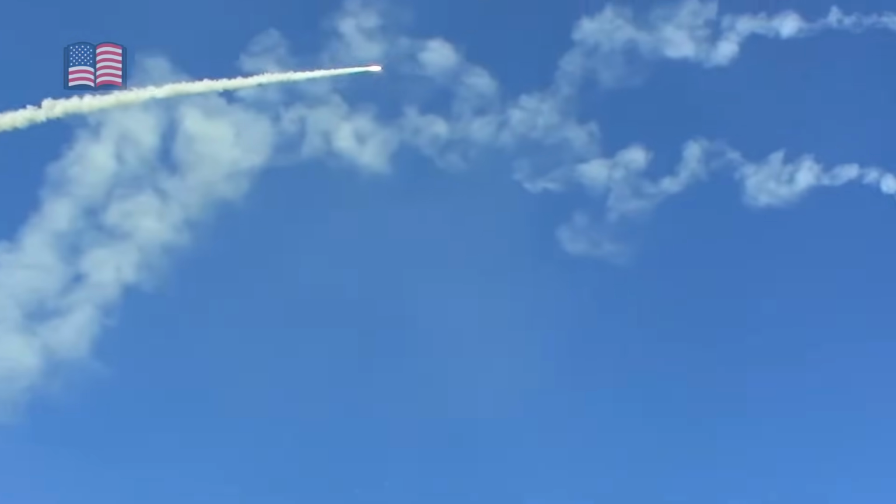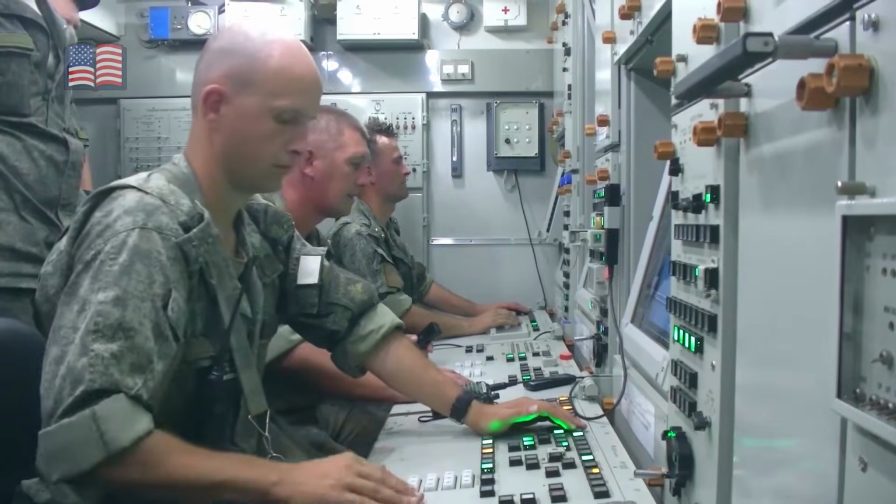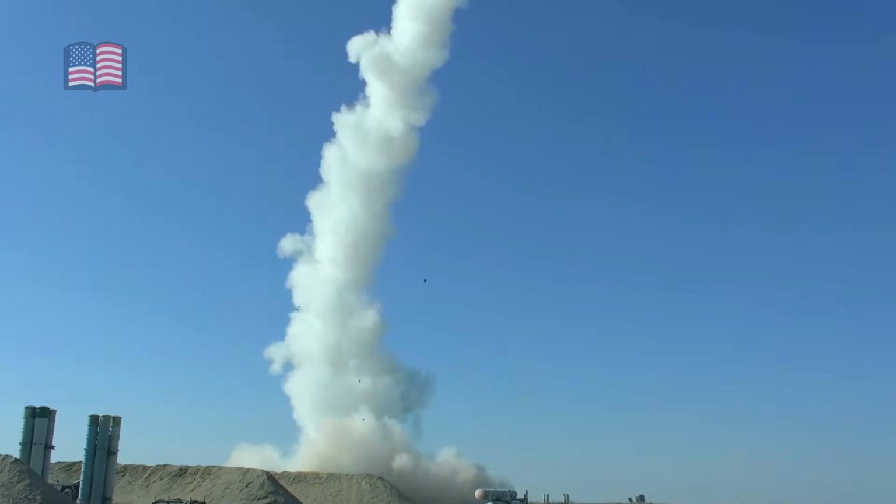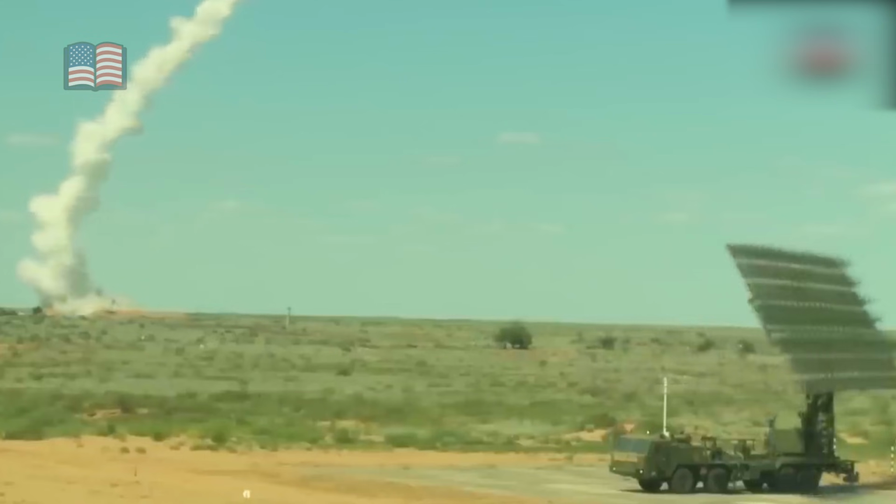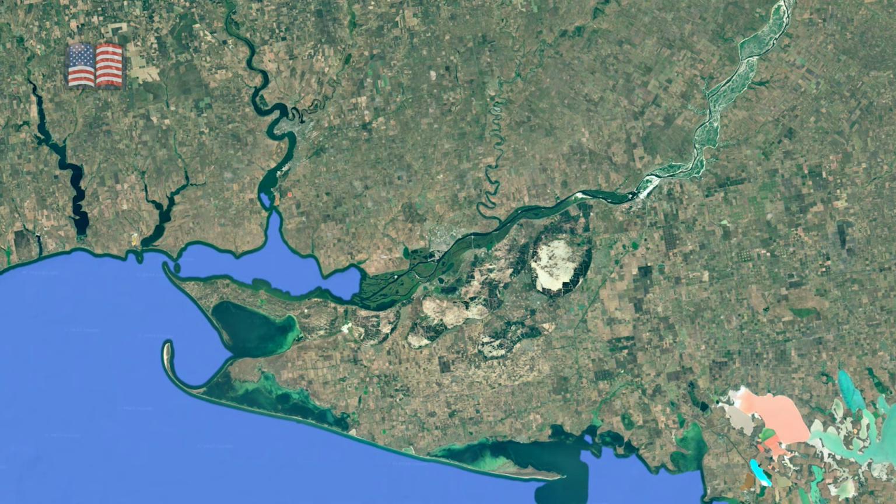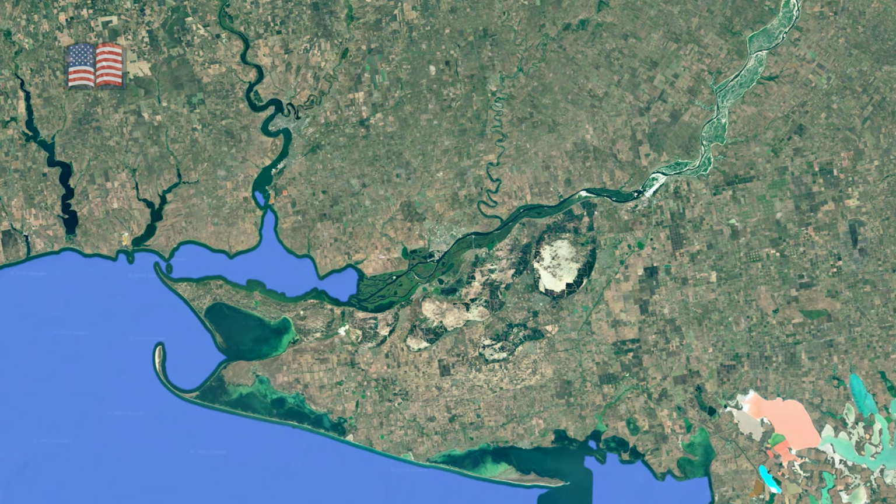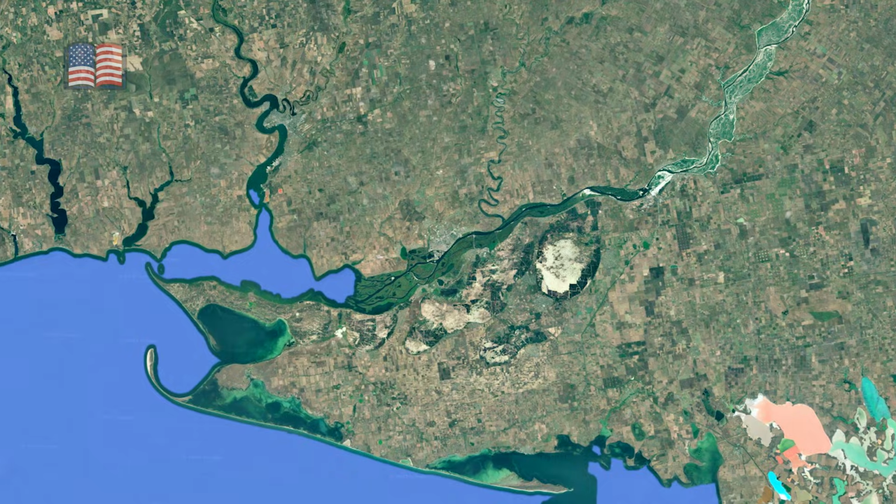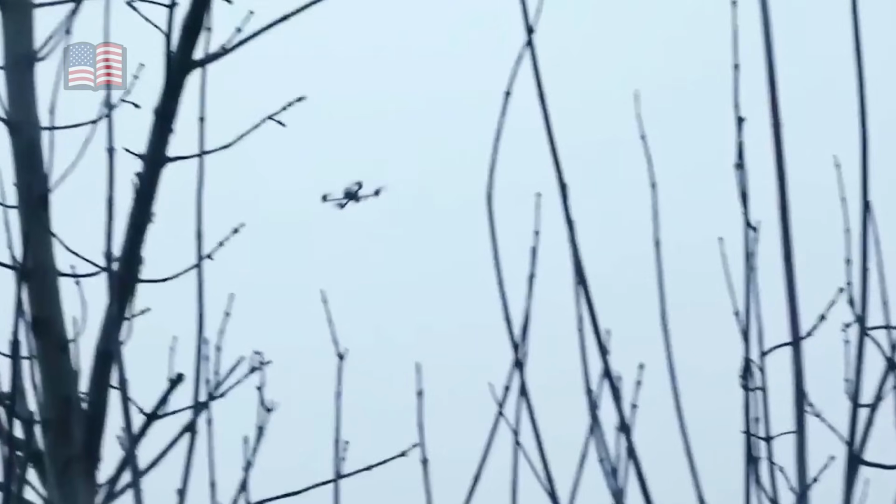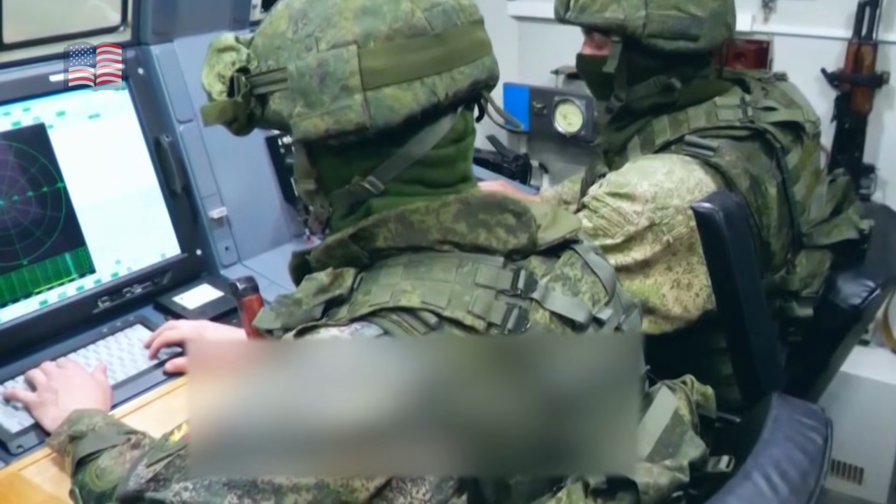When that watchfulness turns into action, the result is not just destruction, but exposure. And exposure is uniquely corrosive to covert operations. The operator's role in that outcome was both technical and human. Holding a laser steady for tens of seconds, while everything below shifts and reacts, is not cinematic in the traditional sense, but it is where modern combat lives. There is no roar of engines or visual drama, only a narrow cone of light that must not drift. The discipline required to maintain that focus, knowing the consequences of even slight error, is a reminder that automation does not remove responsibility. It concentrates it.